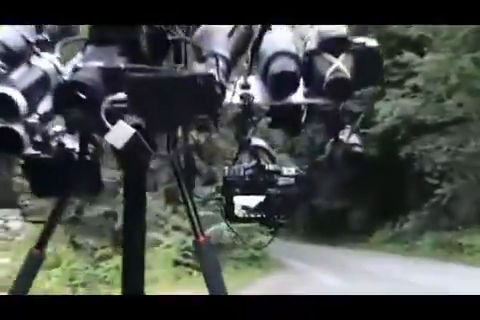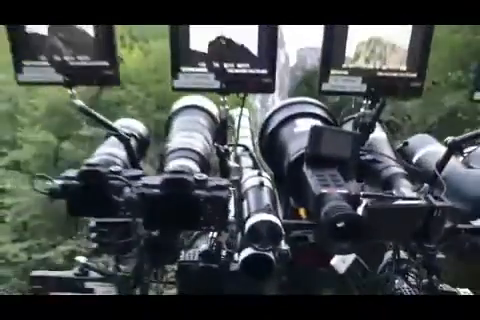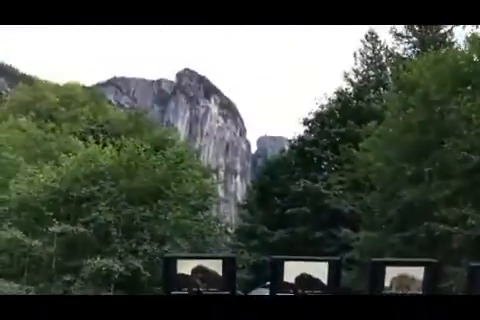Yep. And I've got the cameras going. I'm doing some time lapse. Stuff has been seen over the mountain, and we're hoping to see some stuff tonight. We'll be out till quite late.